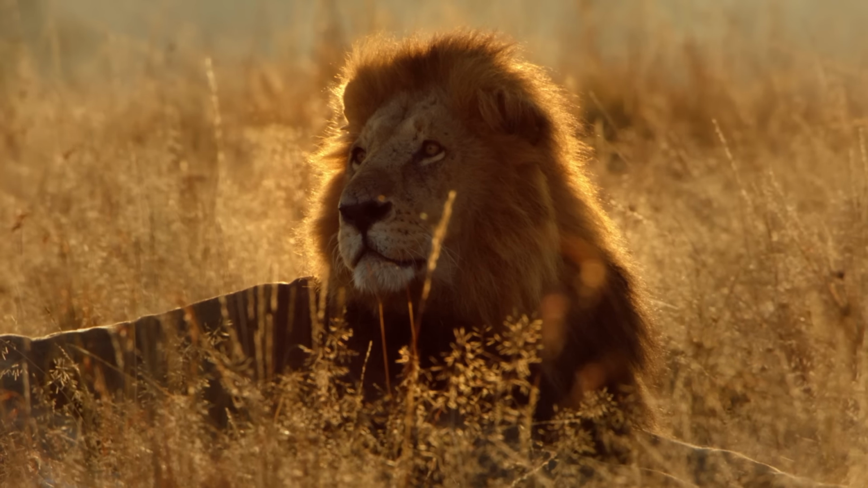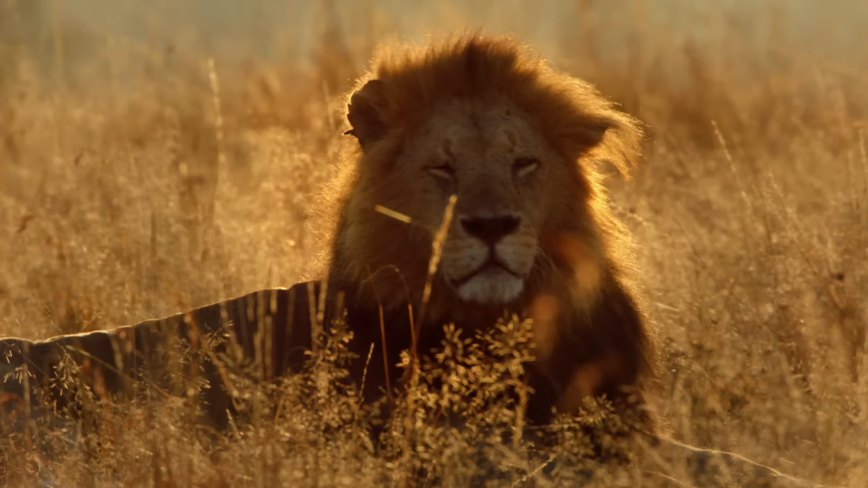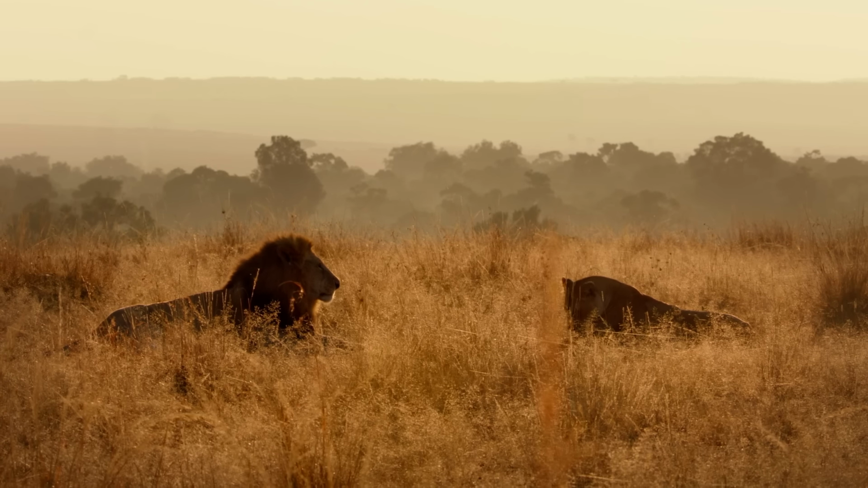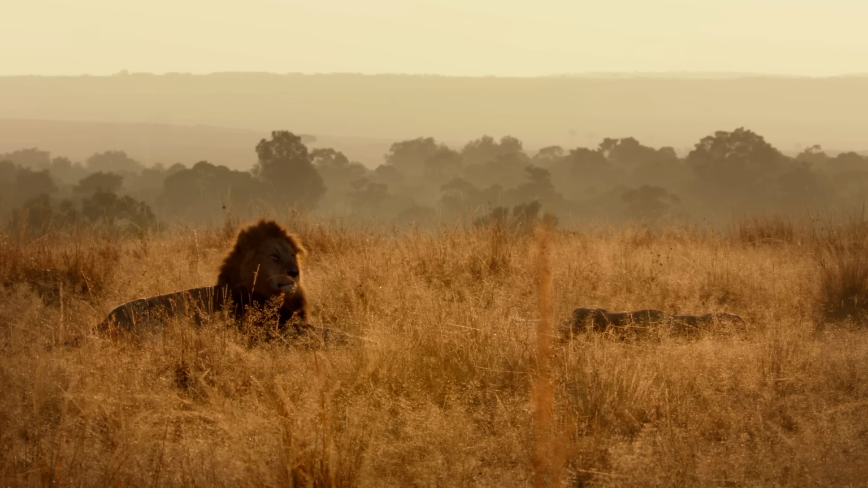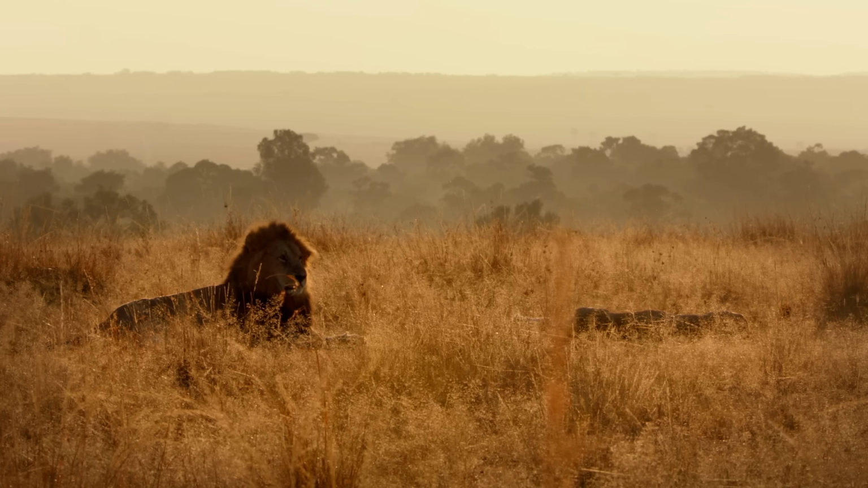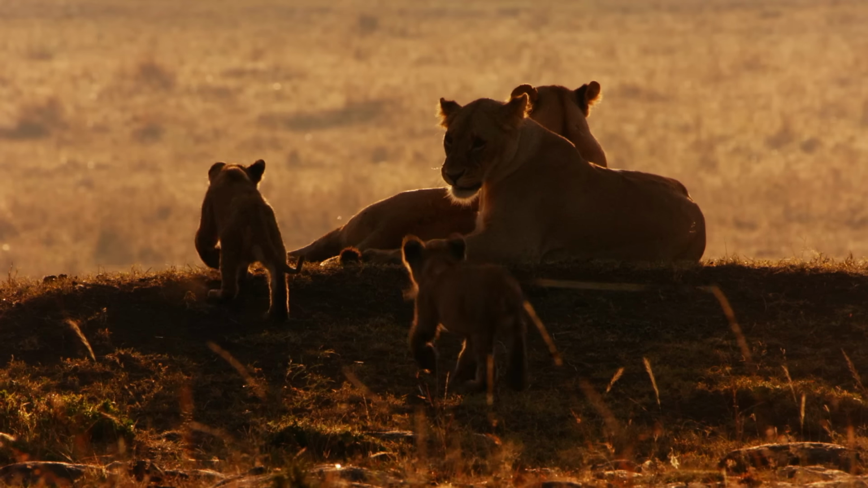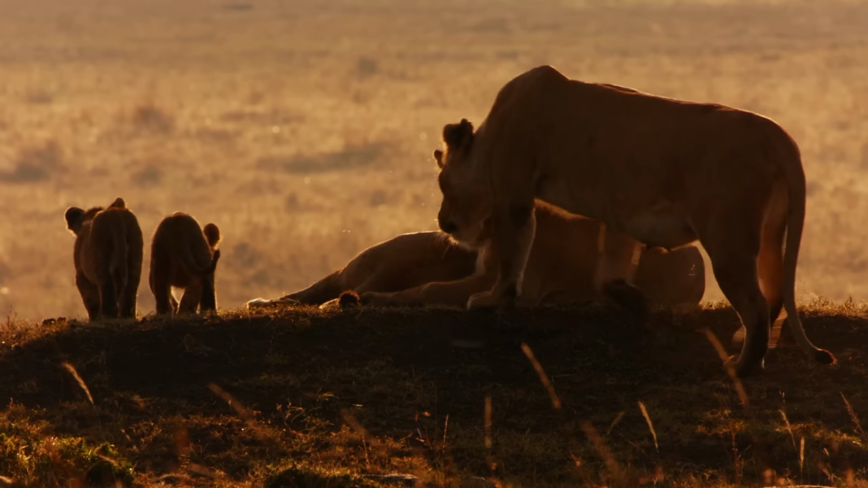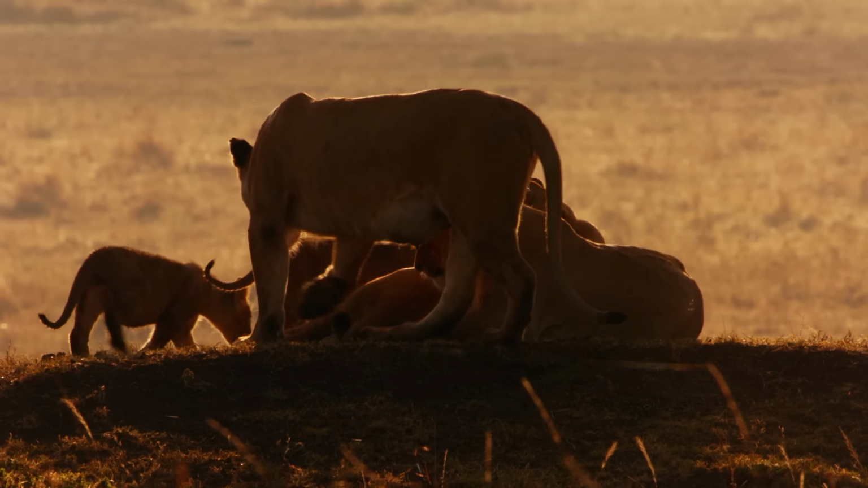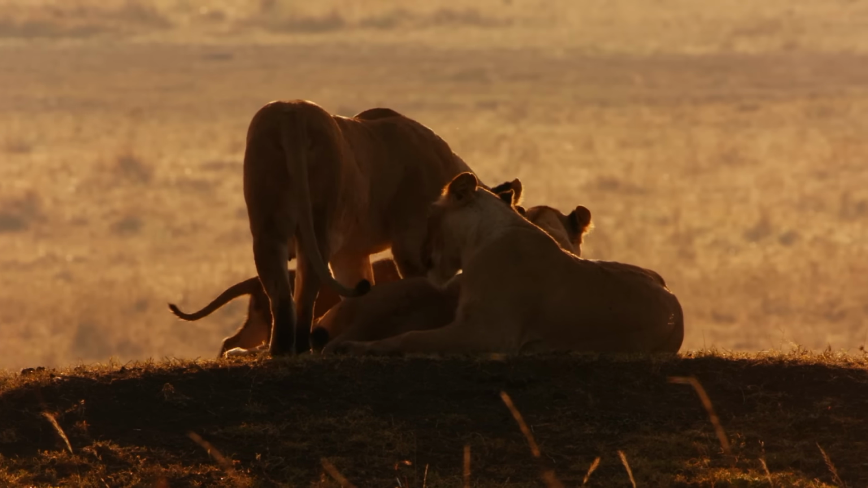The males keep back discreetly. They mostly let the females work for them. They rarely travel together as a pride. Especially females with smaller offspring prefer to roam alone in their territories.